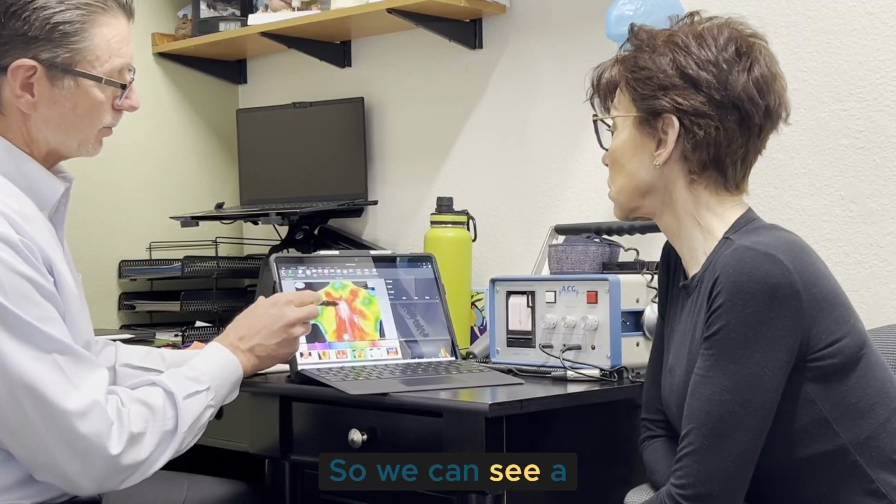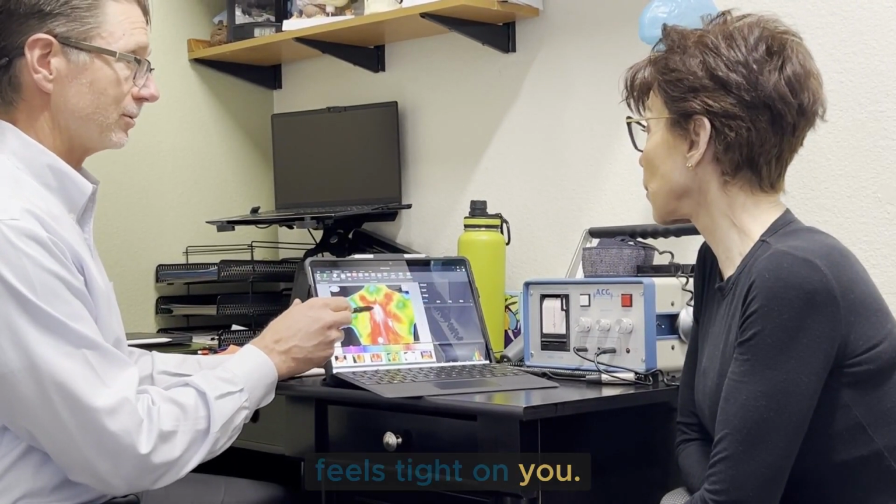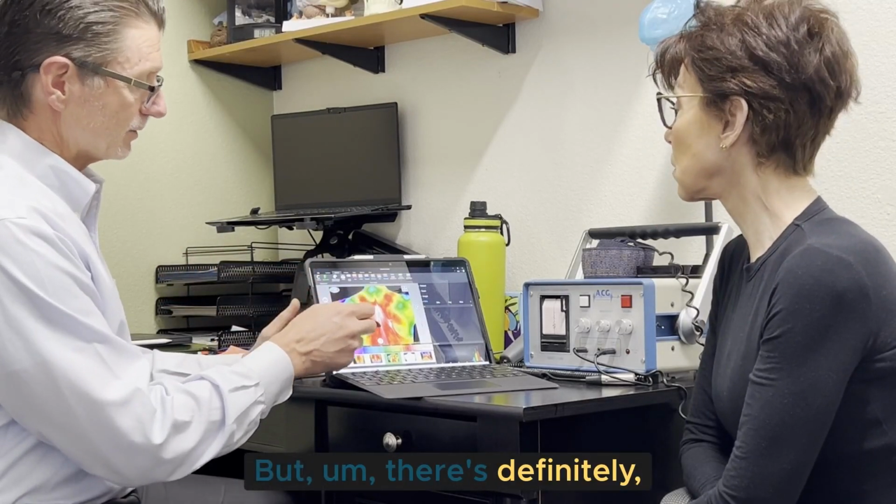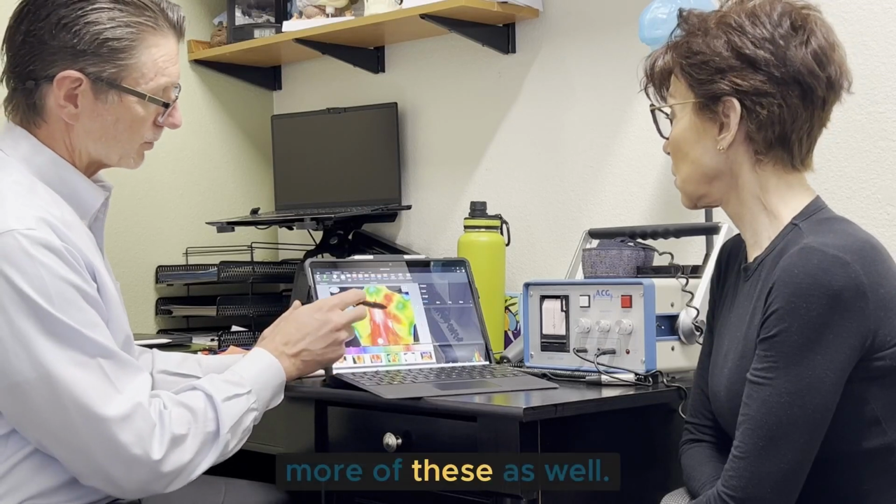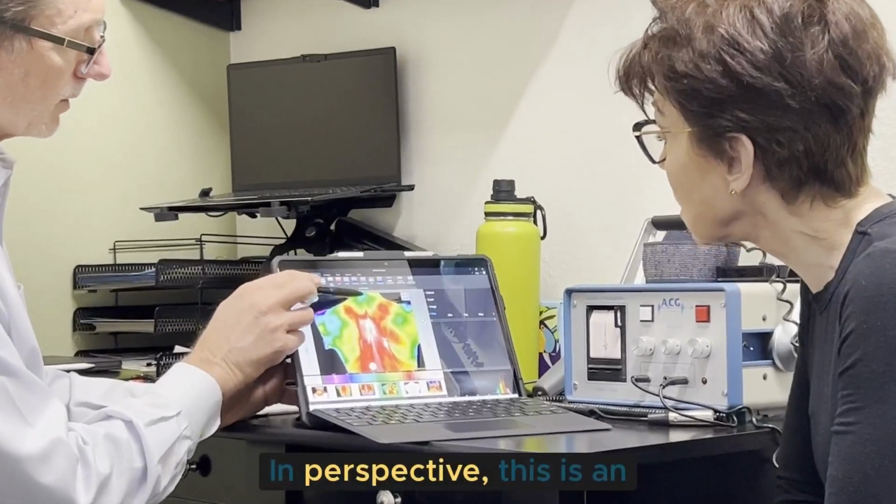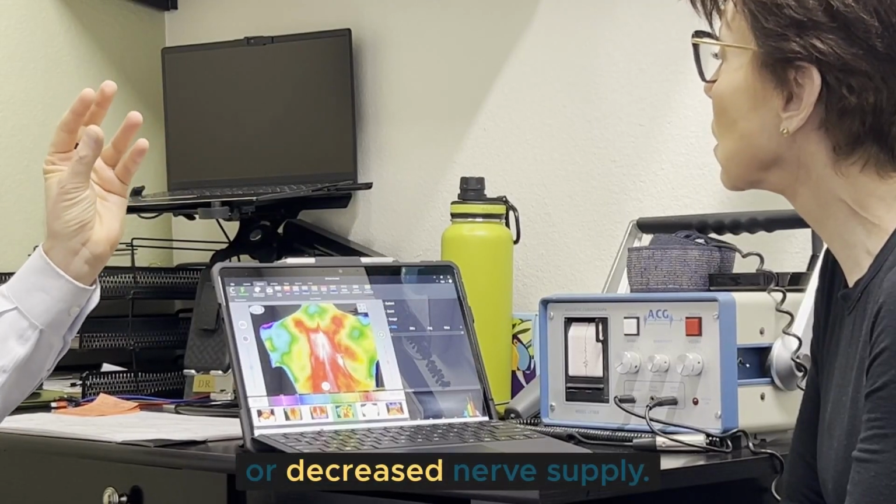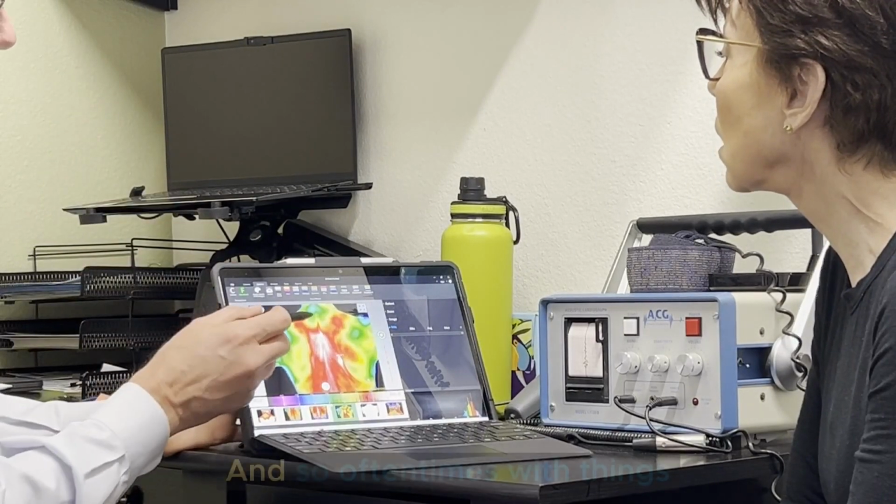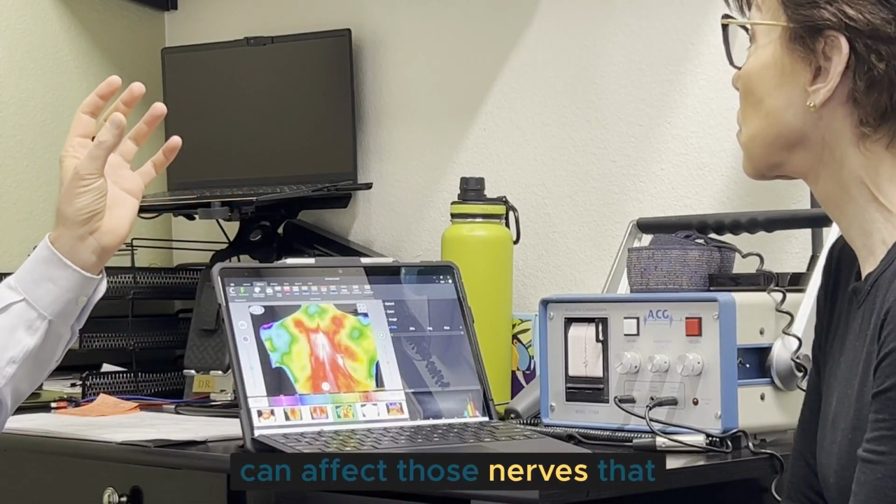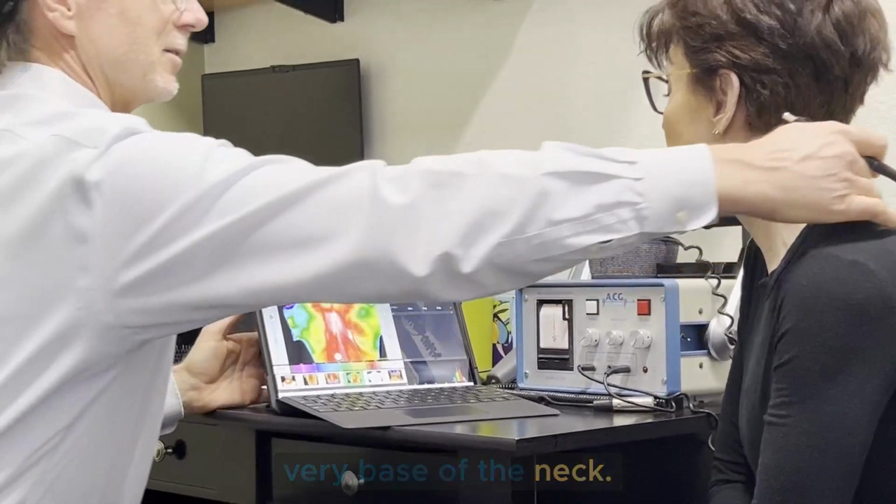So we can see a big pattern happening here in the mid back, and I don't know if that's symptomatic or kind of feels tight on you. Yeah. So sometimes it can be symptomatic, but there's definitely a pattern there. We'll look at a couple more of these as well. But what I wanted to see here was, you can see the blue up here. In perspective, this is an area where, remember we talked about, if it's cool, decreased circulation or decreased nerve supply. And so oftentimes with things like arthritis or degeneration, it can affect those nerves that are supplying that area of the spine. So this is the very base of the neck, right in this area here.